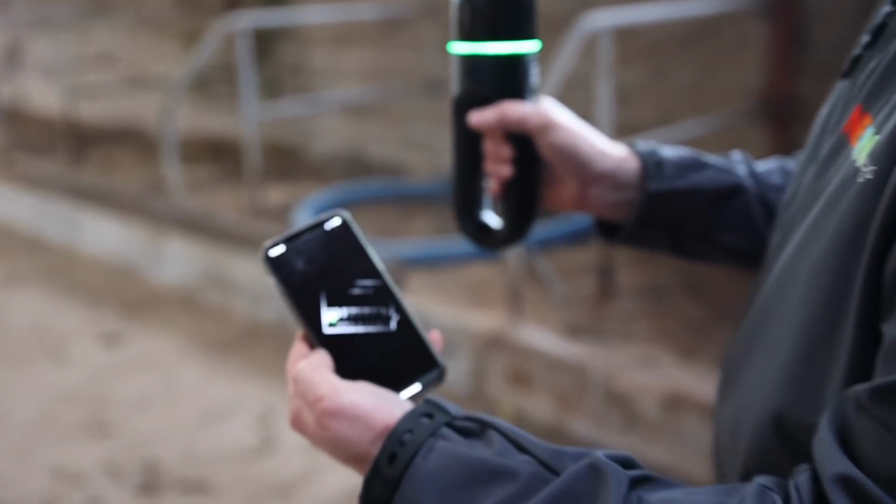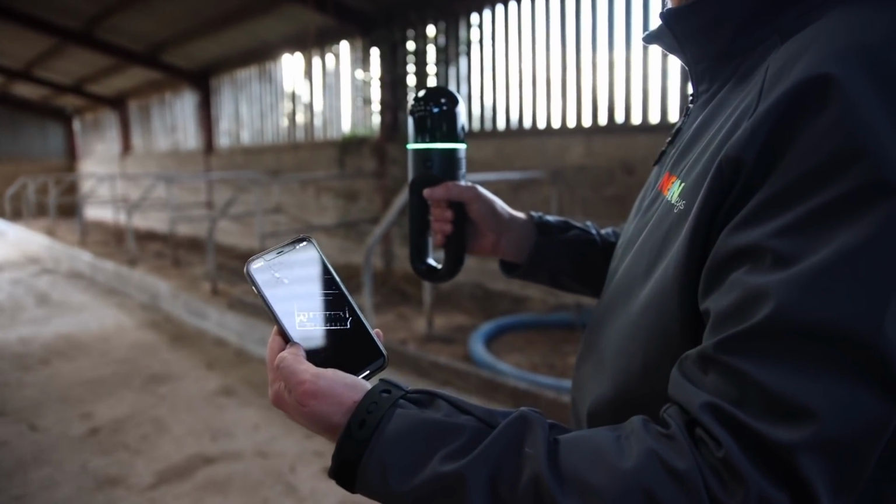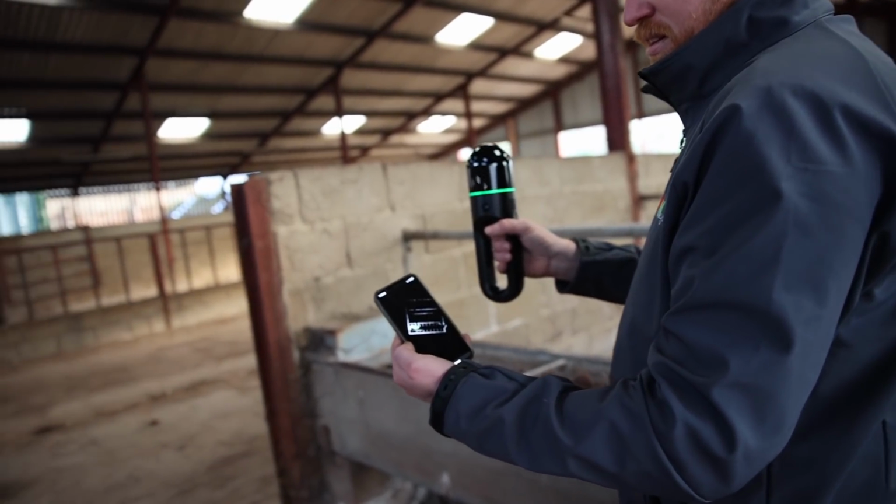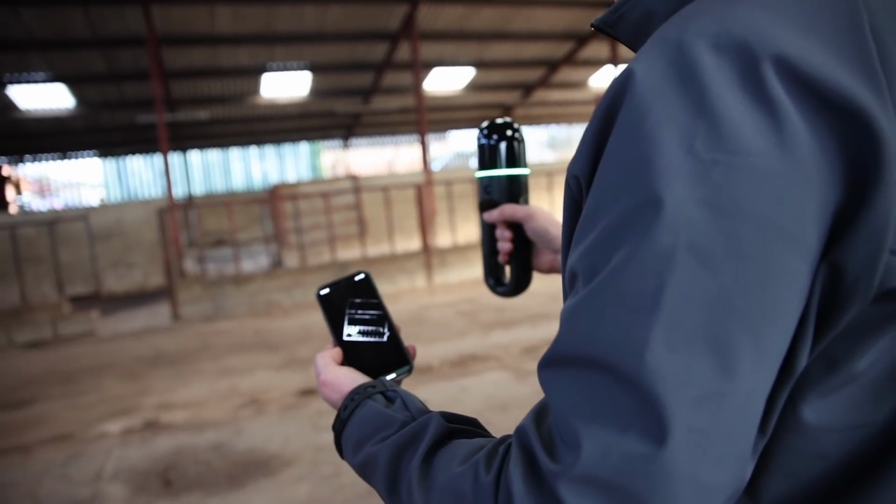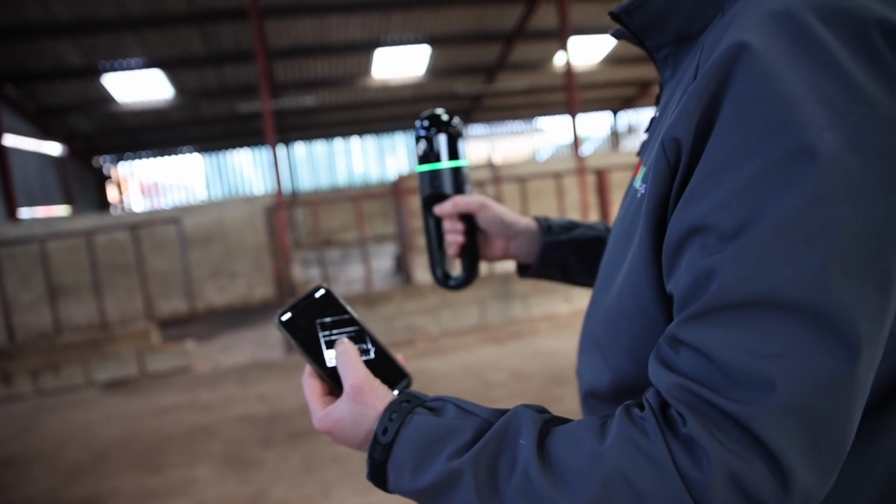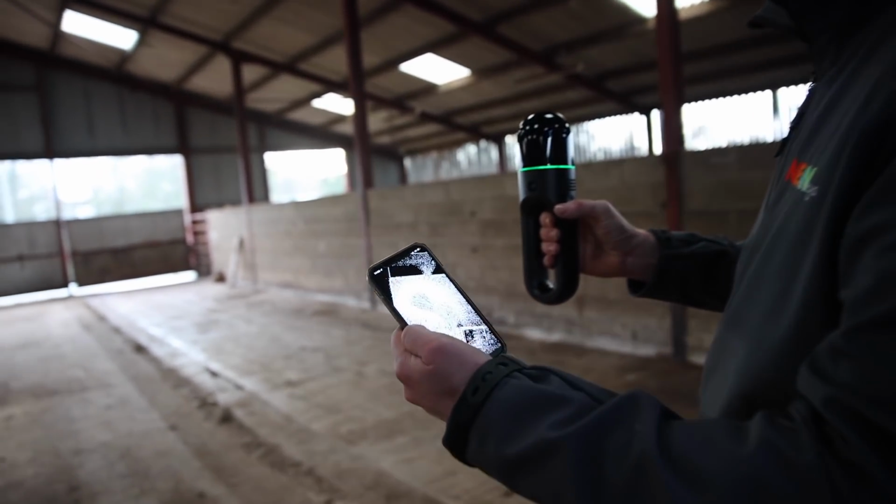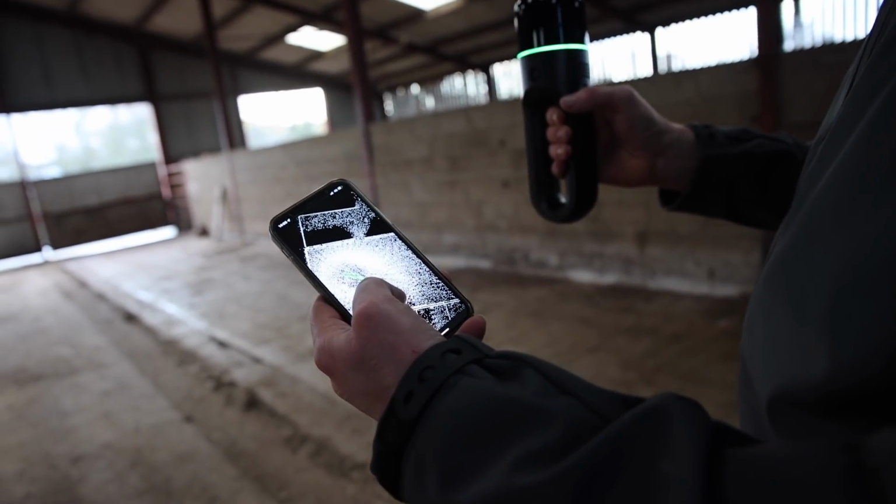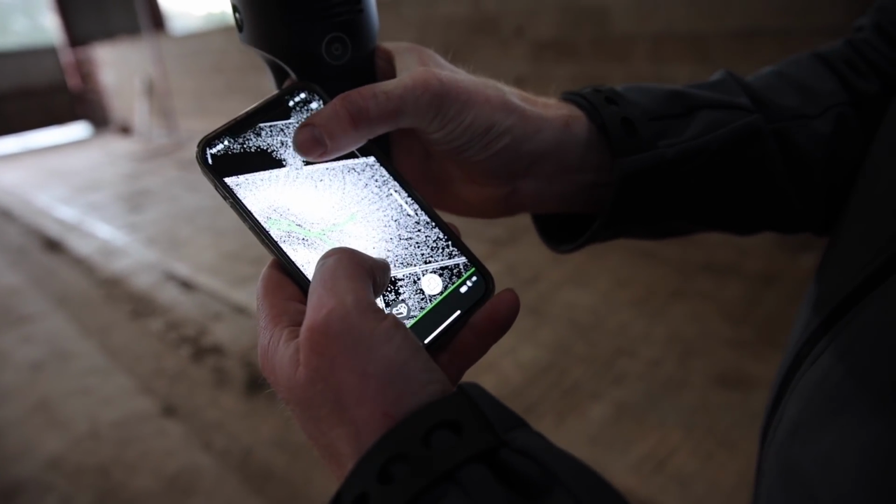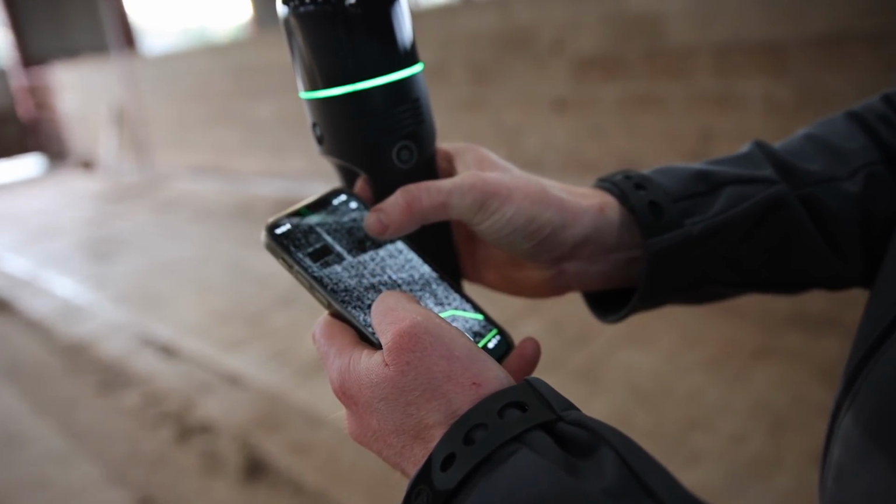So the green line is where we walk, and you'll see it start to, if we go around to the left, you'll start to see it all. So it's building it as you're... So I can replay this walk. You have to walk around with it. So it's almost a bit like the other one. All the little white dots are the measurements it's taking.